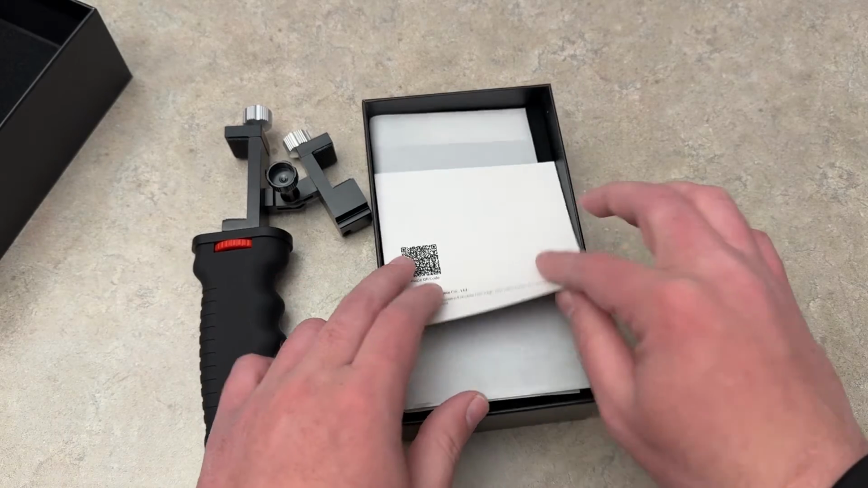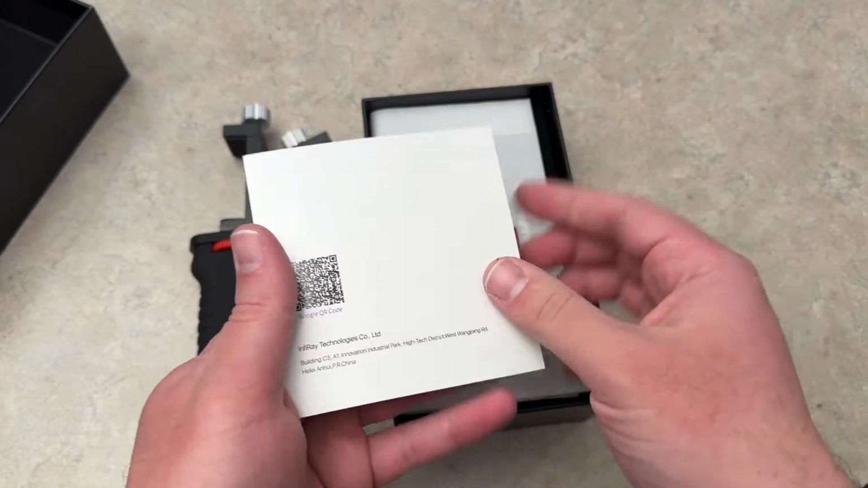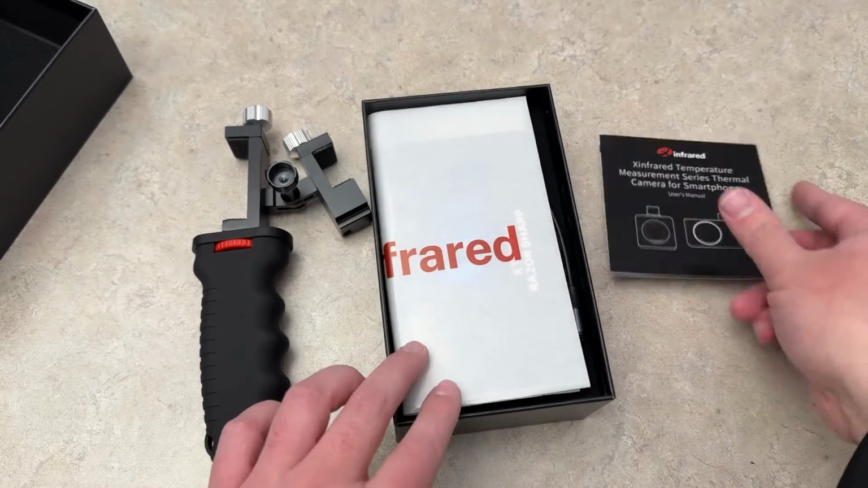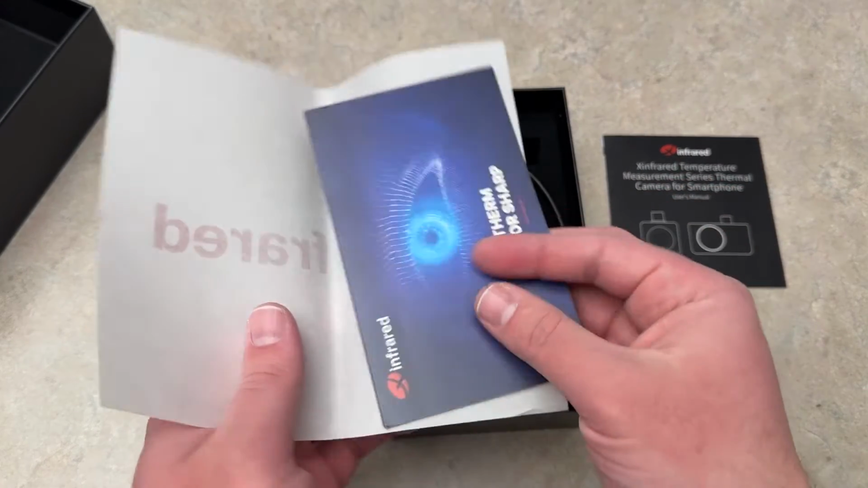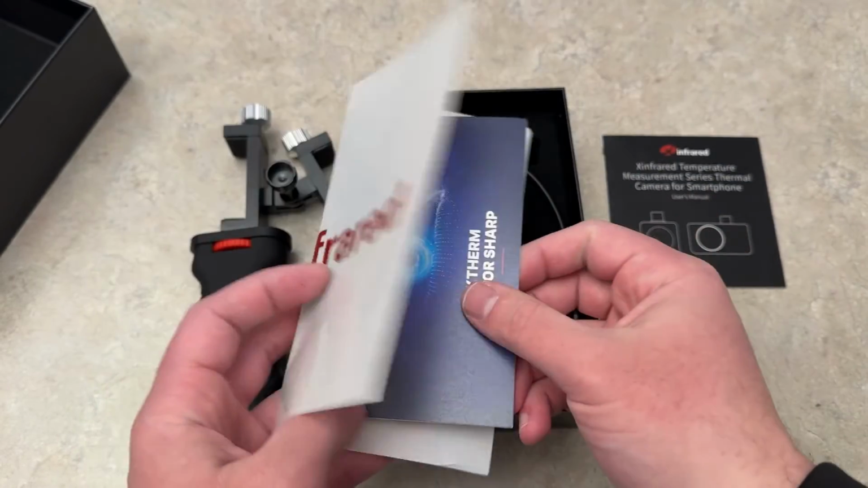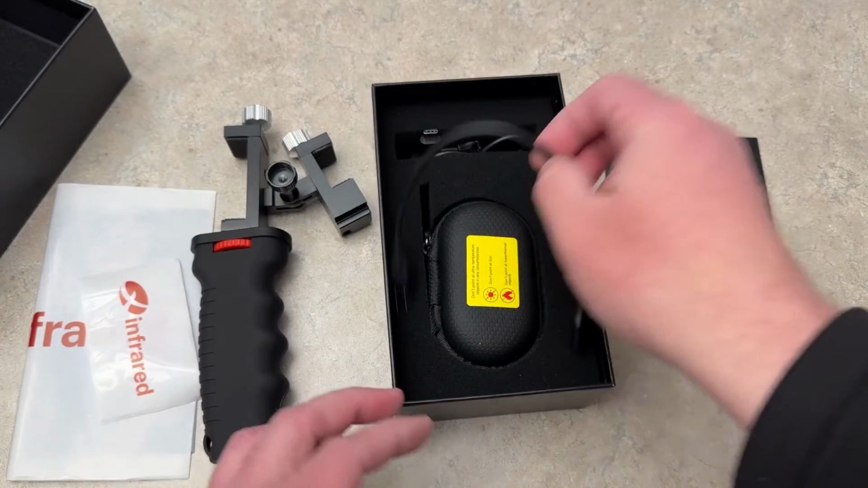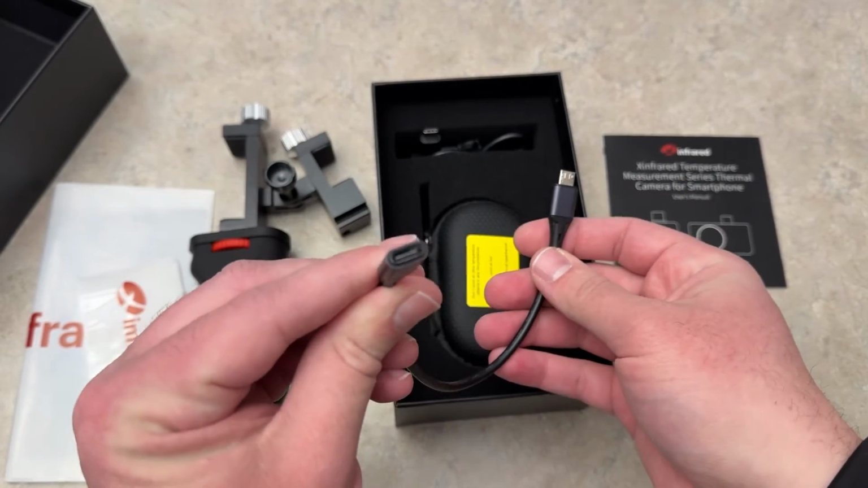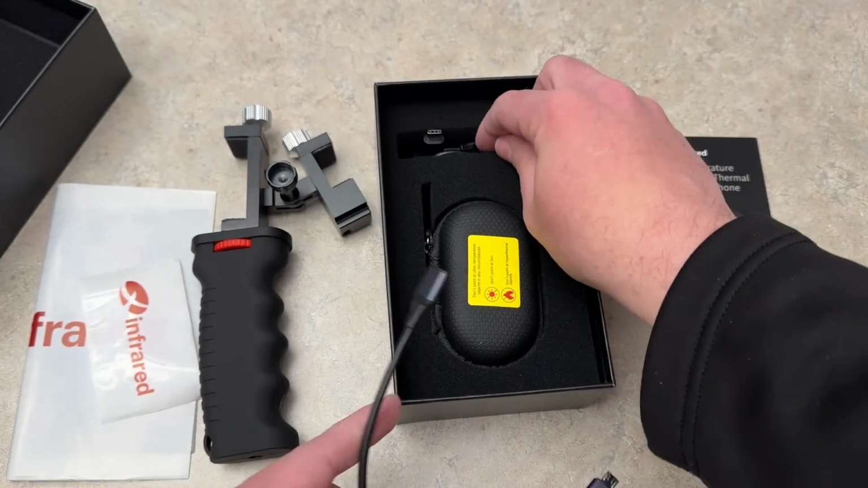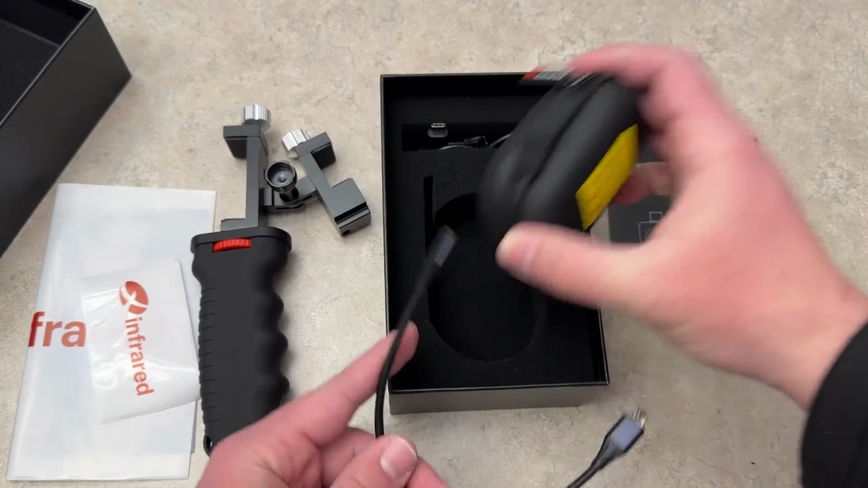But in the box here, you get your regular pamphlet. Shows you where to download the app, how to use this thing. Very good details, like always. You also get a couple stickers, a thank you welcome letter that comes with the box here. You also get an extension cord for a micro USB to a regular USB-C, and then you get a USB-C to USB-C extender, and then the camera itself here.